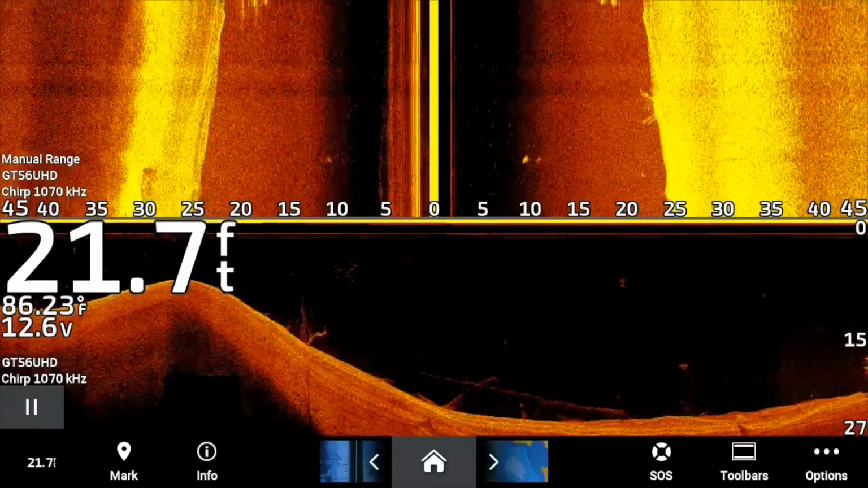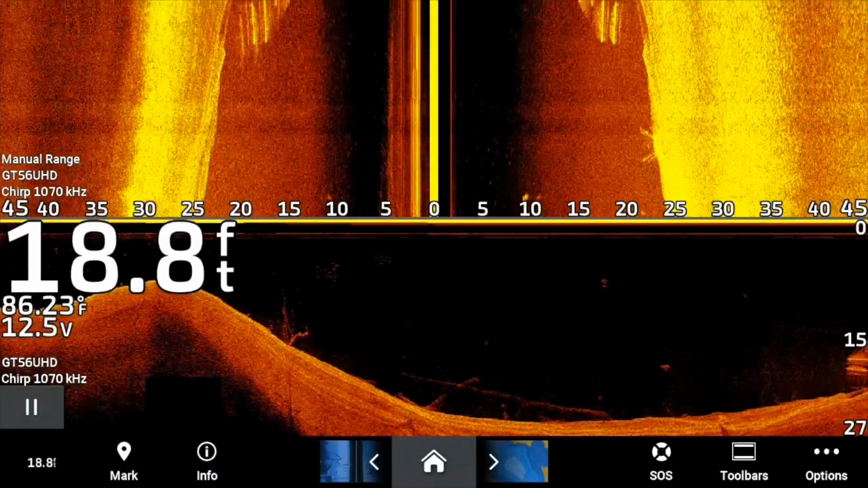So let's take a look at all these views. Tell me what you think. It's just really cool images, and there's some things you can see on Livescope that you can't see on SideVu and Downvu. So let's take a look at it, guys. I appreciate you watching.